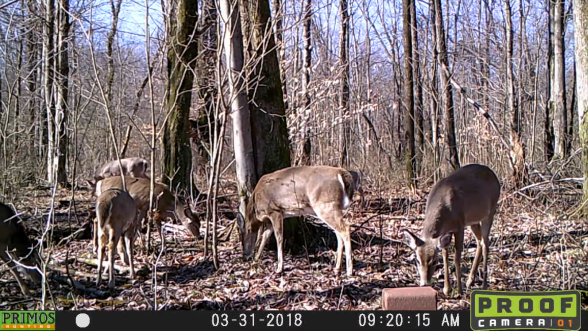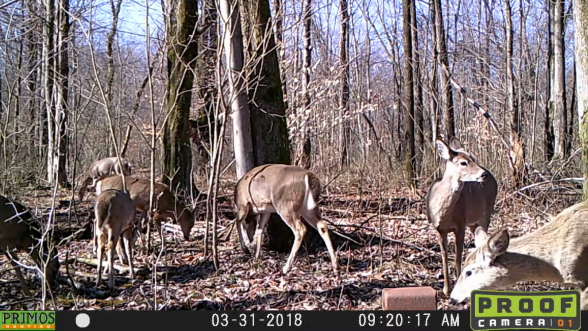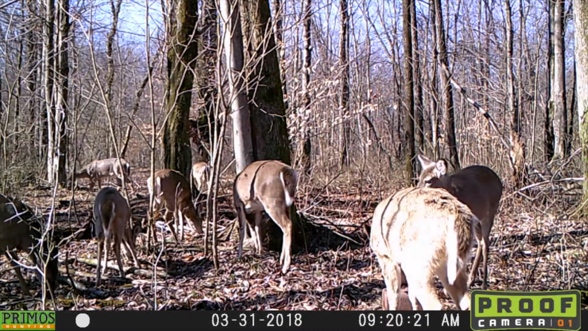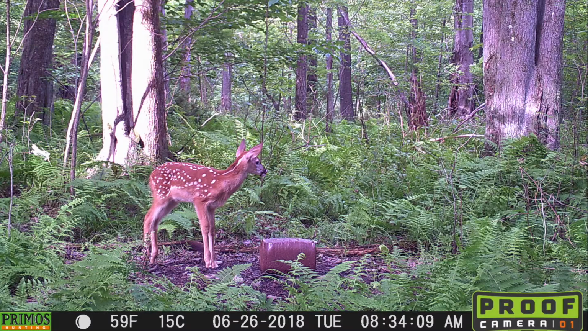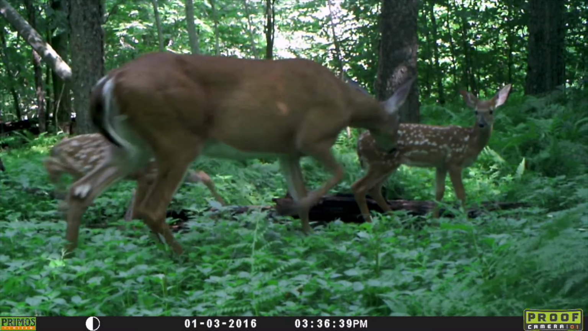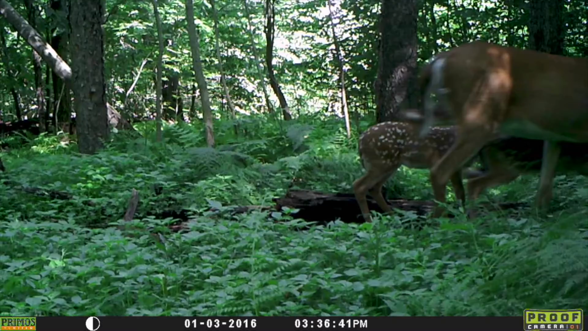Here's another one that had a lot of deer going by, just really interesting. And they're not all even hitting the mineral block. A lot of them are browsing and looking for other food sources as well. Of course, another thing that I always enjoy about running trail cameras, especially in the spring, is getting a couple of pictures of the new fawns, and that's always fun to see.